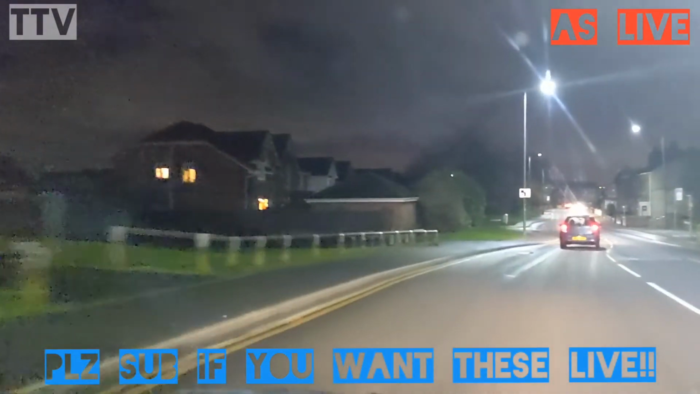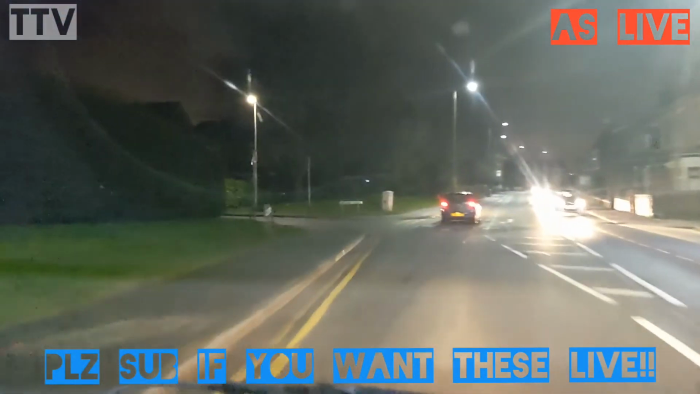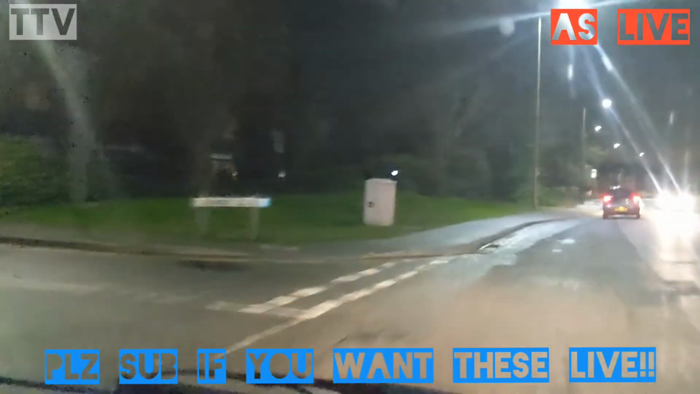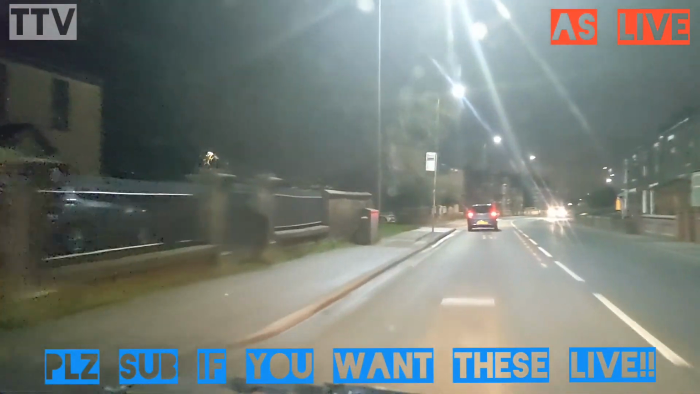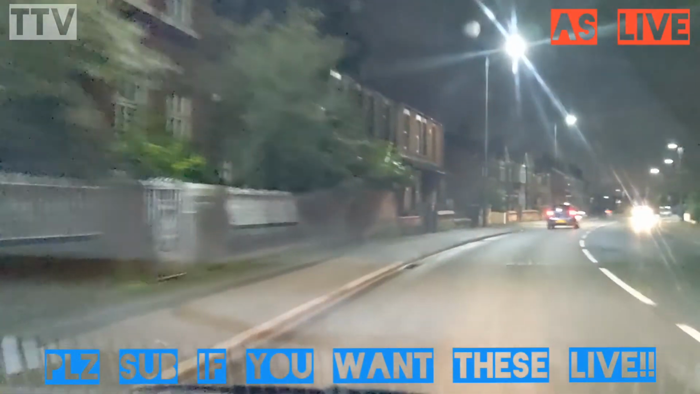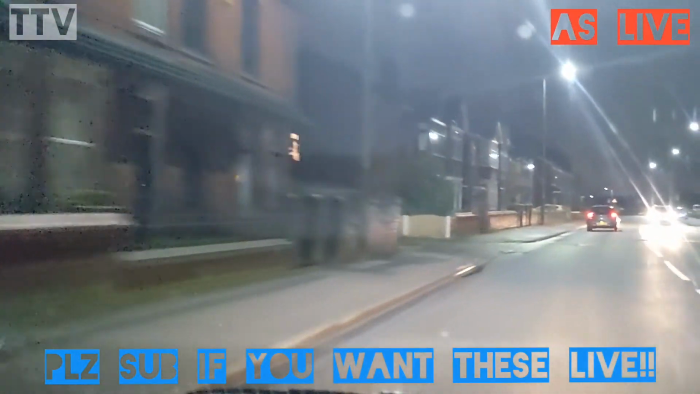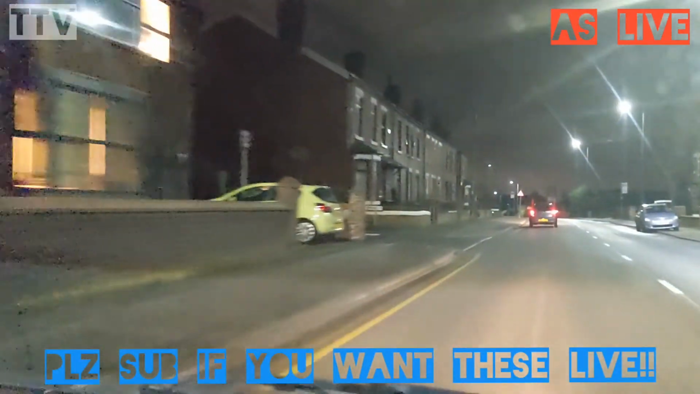Right, the car behind us caught up now because we slowed down for the traffic lights. By the time they got there, the traffic lights were on green. So they're about 1.5 distance to the car in front of me, behind me. Again, 30 mile an hour. Distance being maintained.